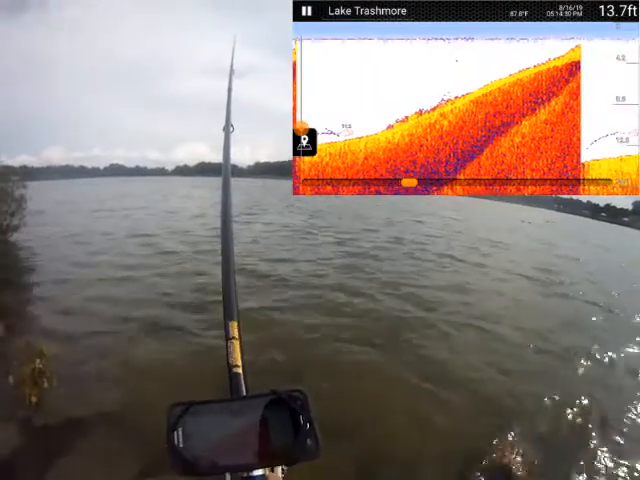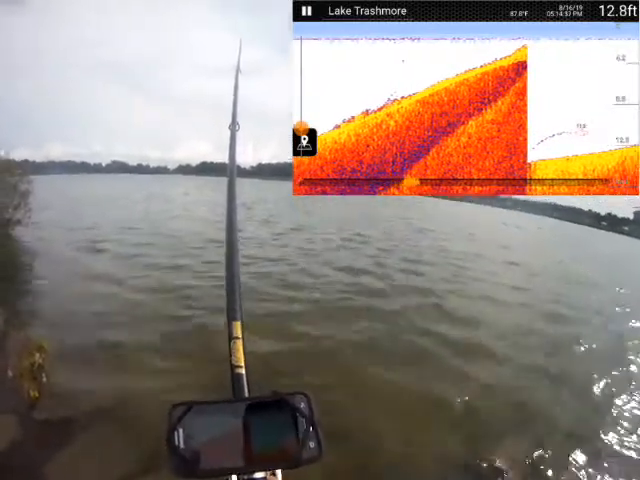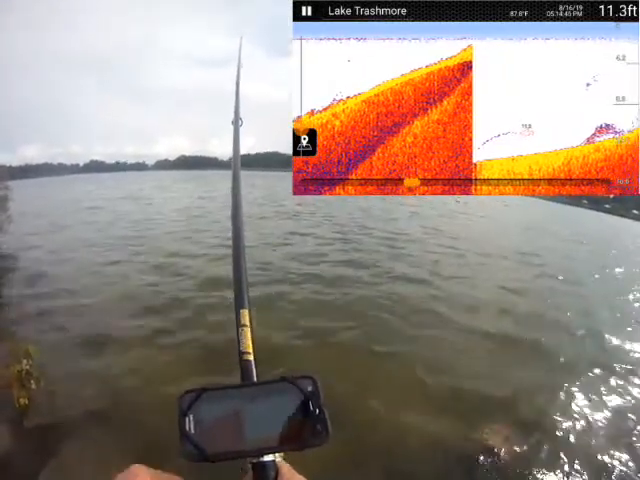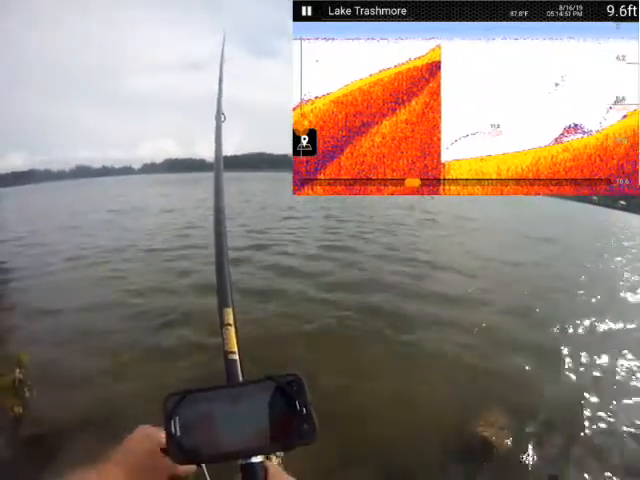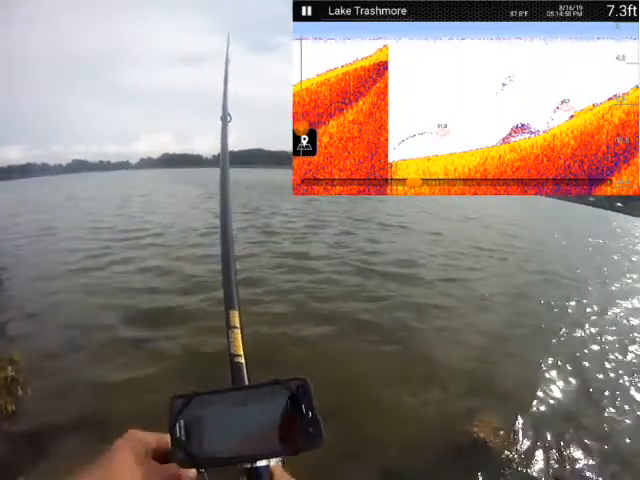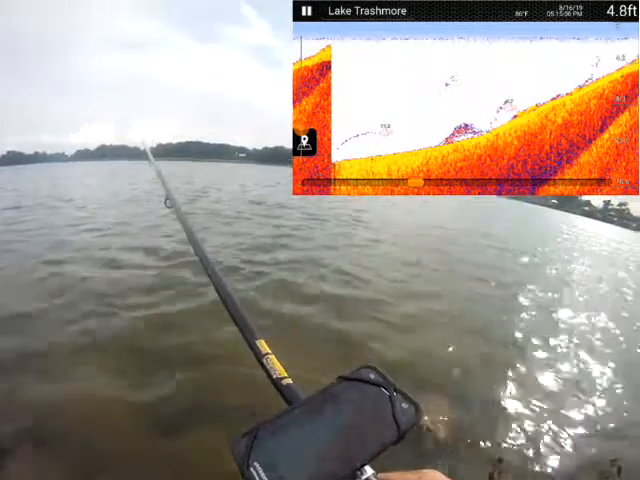Some small fish. Not sure what to make of that, if that's a big fish or what that was. I don't really know. Not sure what to make of it. I would say not a lot though.